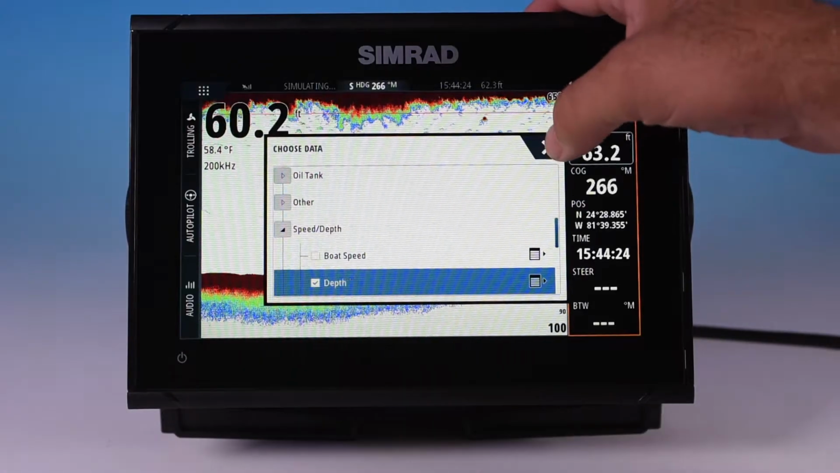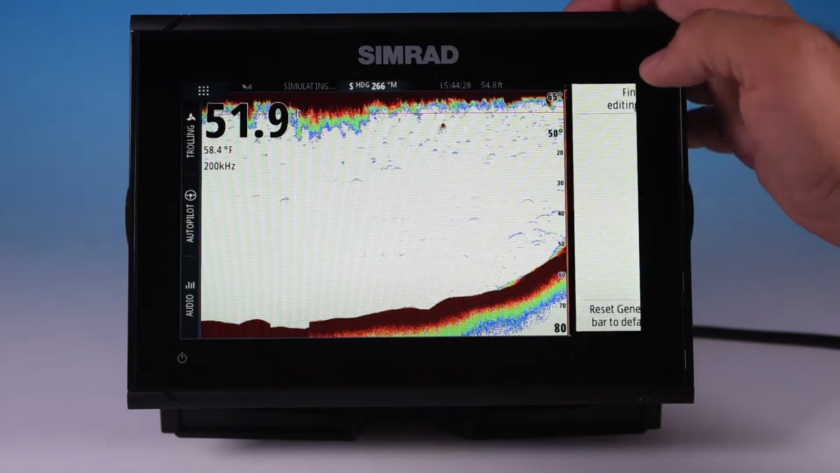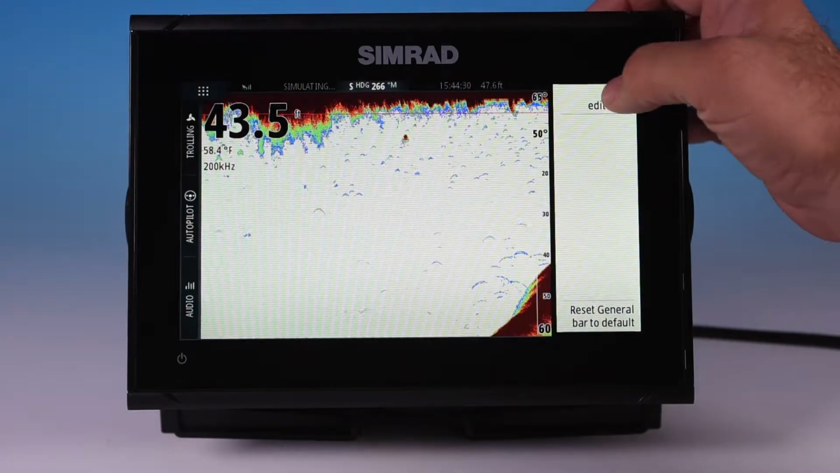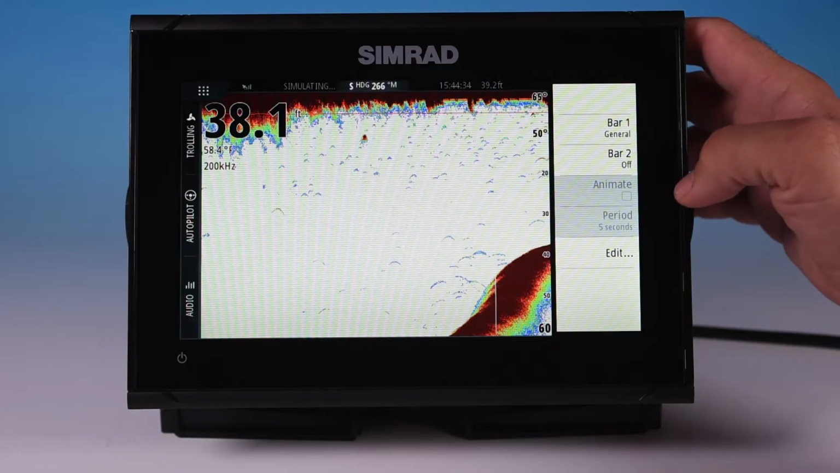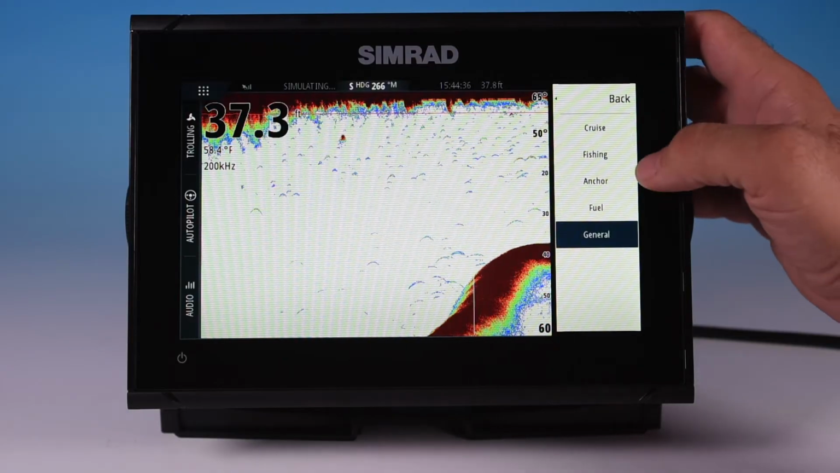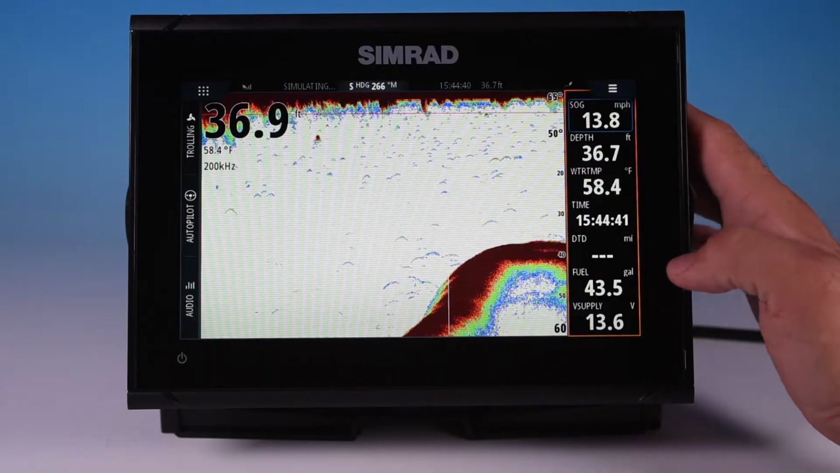We don't want to do that right now, but you see how the data changed on the bar now. If I go back to fishing, let's go back, we'll go to R1, let's put it back to fishing. We can edit that if we want.